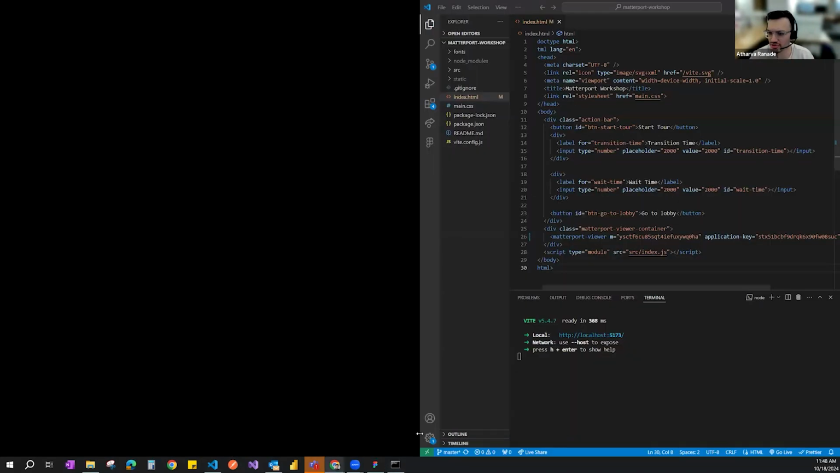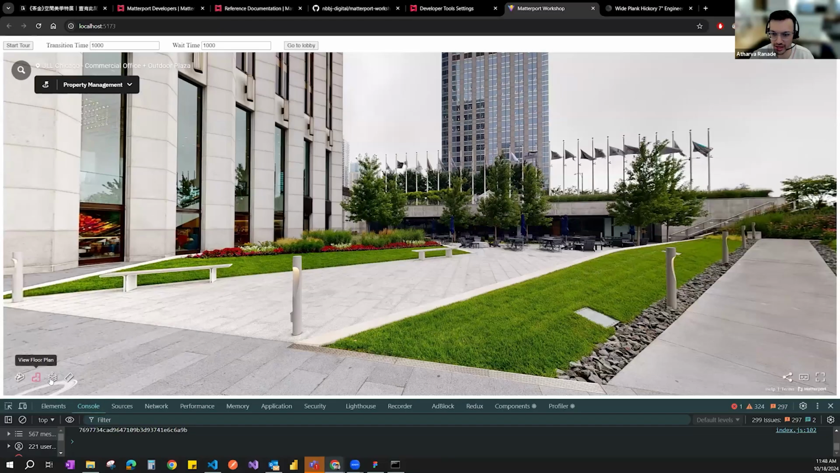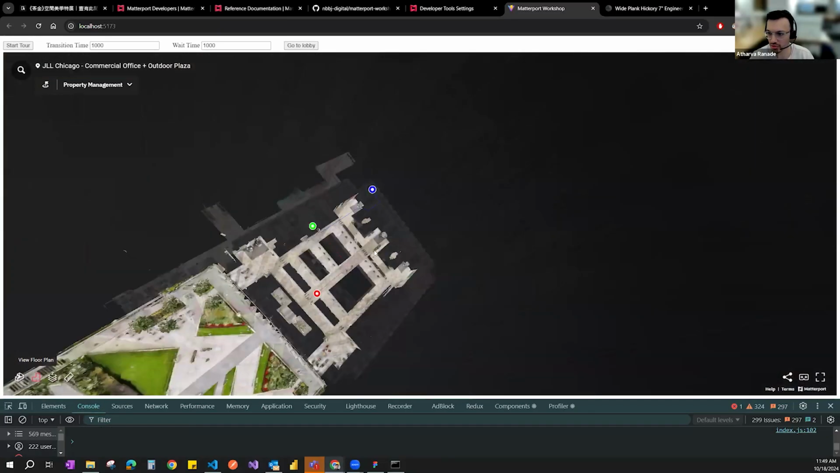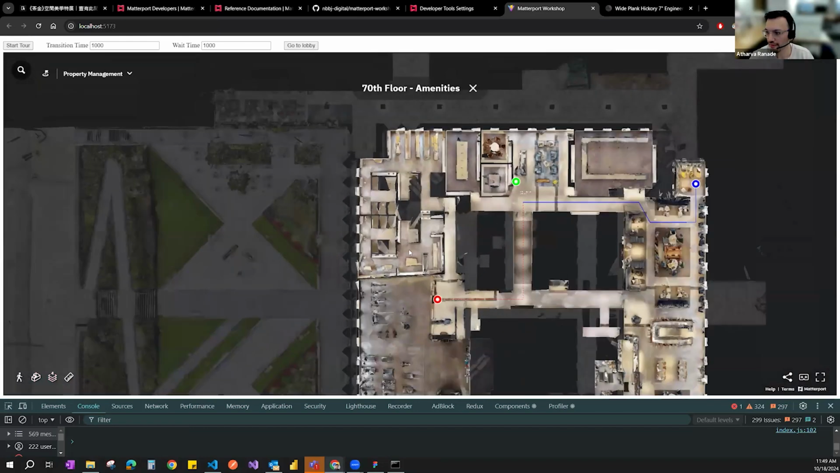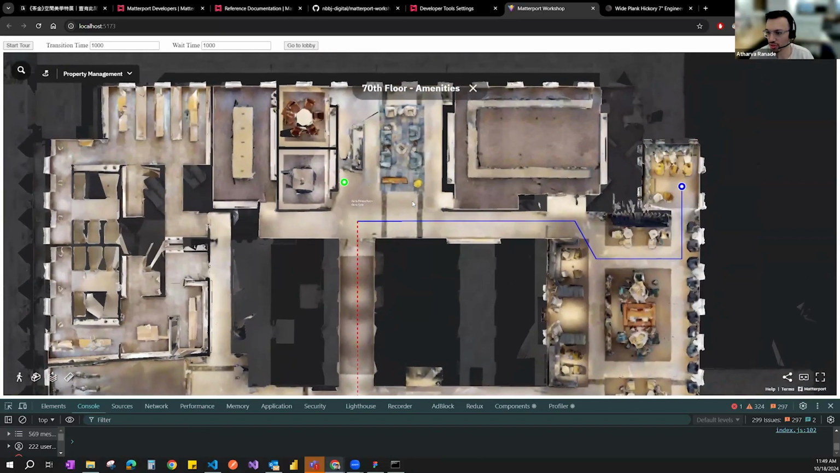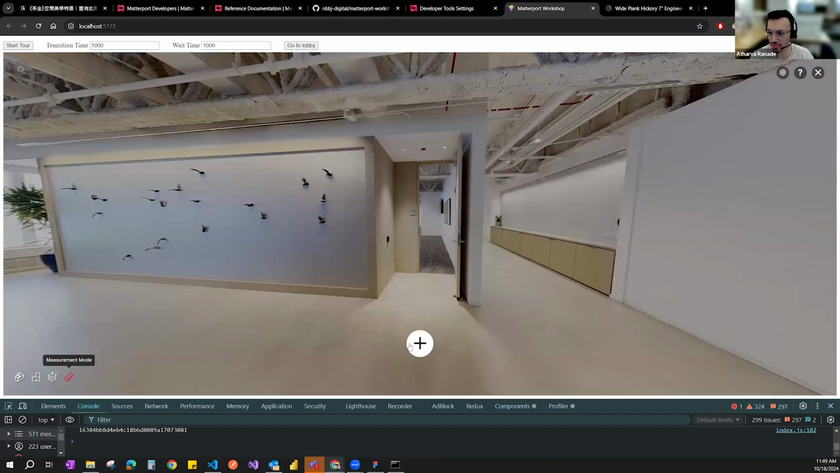So I'll quickly demonstrate the dimensioning. If I go back to a floor plan view and go to the 70th floor and just go into a space, you could double click to go into the space and then click on measurement mode, start measurement, and then it gives you a zoom in, but you could start and stop. Oops, that's stuck.